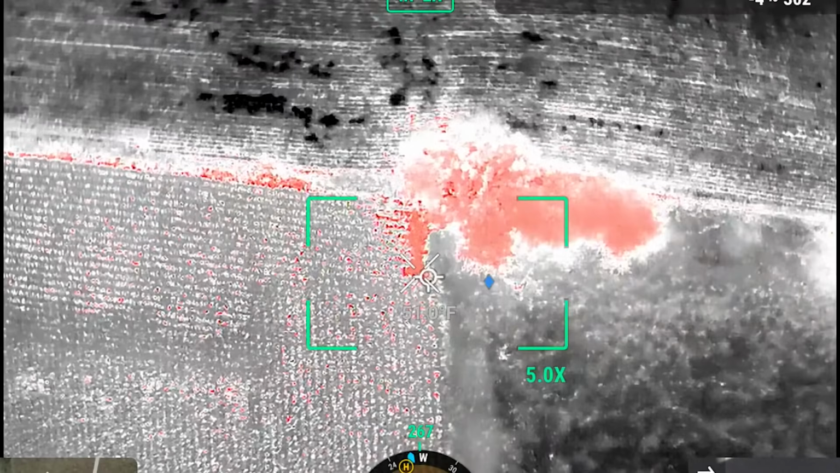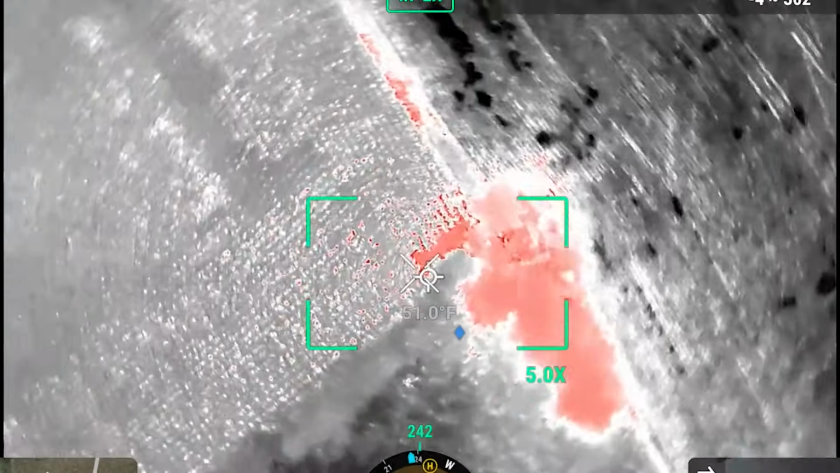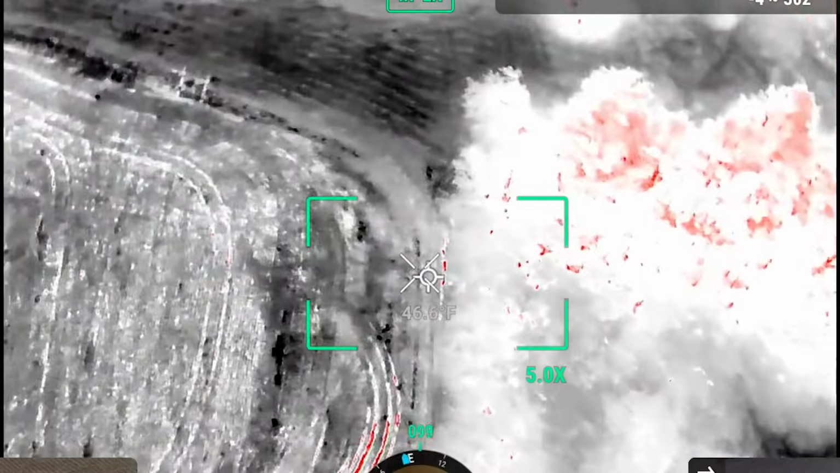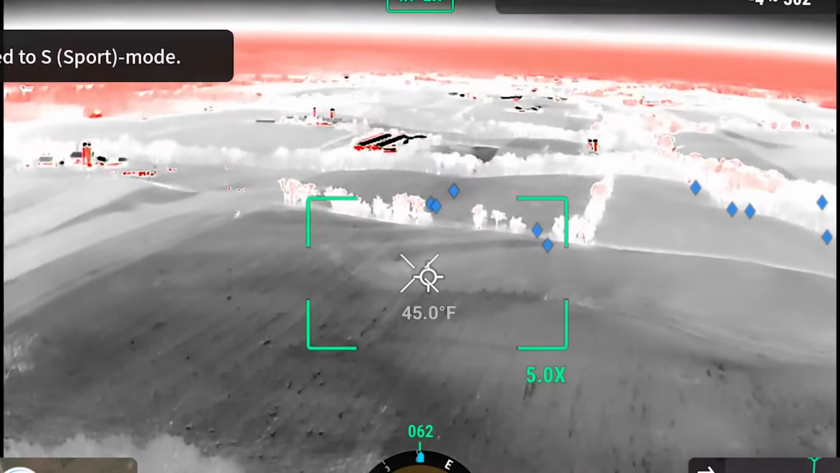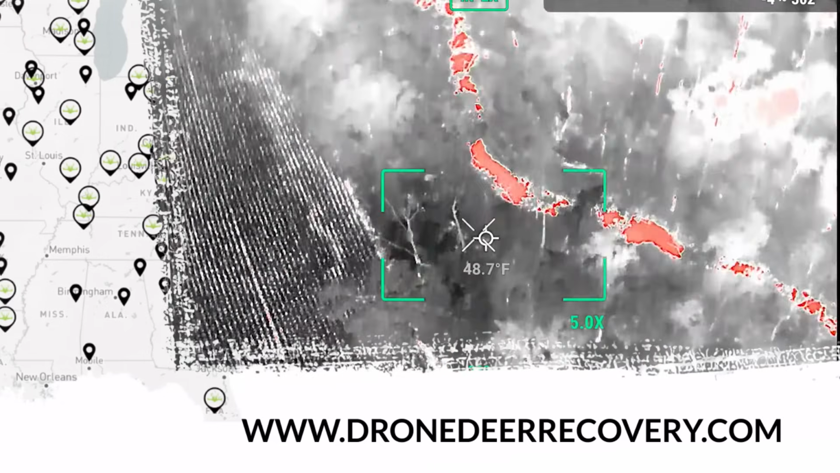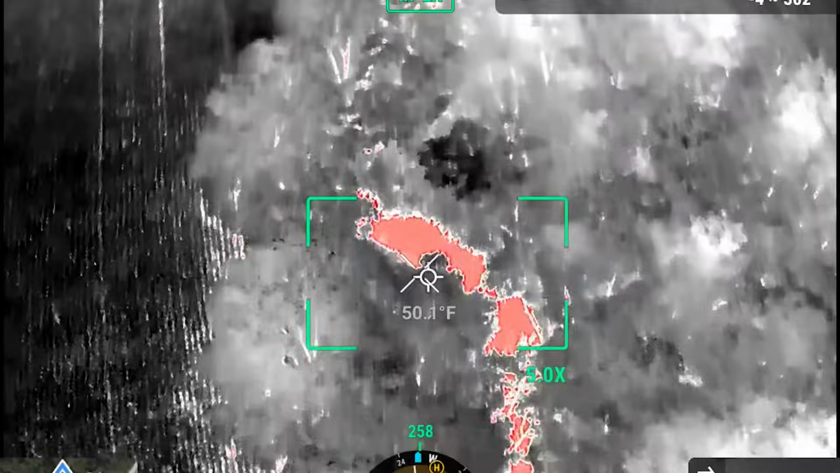Well, I can go look back down in that woods and see if I can find her down there. I'm just not seeing her. She must have ran the whole way down here into this woods. You got more points over here than you can shake a stick at. Dude, I'm sorry. I thought she was gonna be down. She must have ran down in here. Yeah, let's hang it up.